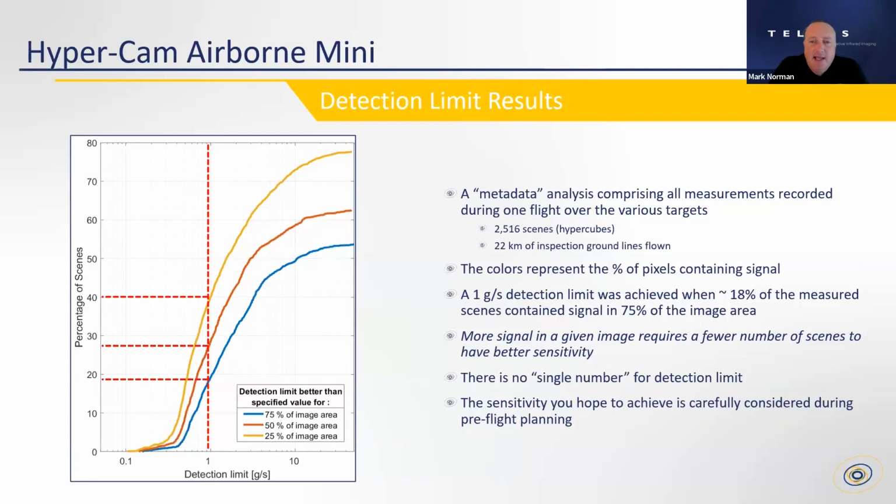So what I show in this next slide is an example of a figure that comes from a final report. And this is actually part of the report we sent to Skycam after our measurements. Now, this is maybe a confusing slide, but let me just walk you through the basic steps. First of all, think of this as a metadata analysis. So statistics of statistics. And for this particular slide, it represents over 2,500 scenes that were collected during a particular flight and 22 kilometers of flight area.